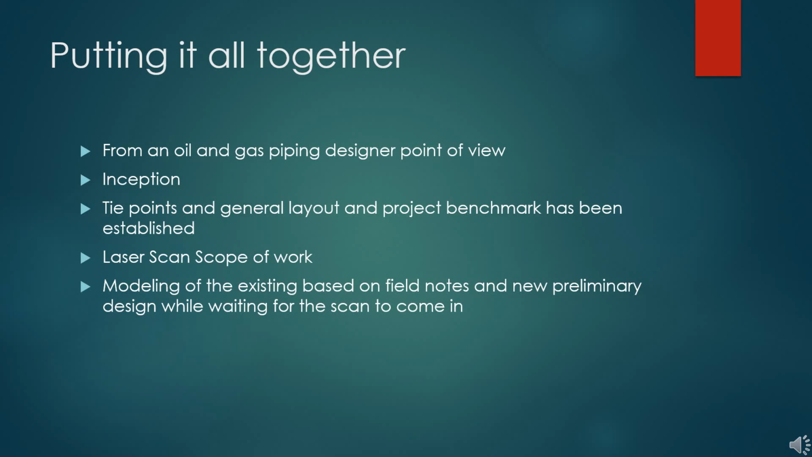In this step, it's a balancing act. You don't want to go ahead too much without the scan because then things won't fit. But also, you don't want to do too little and be behind. You have to do just enough to establish the existing and have an idea what the new design is going to be, but also design it in a way where it allows for future possible changes.